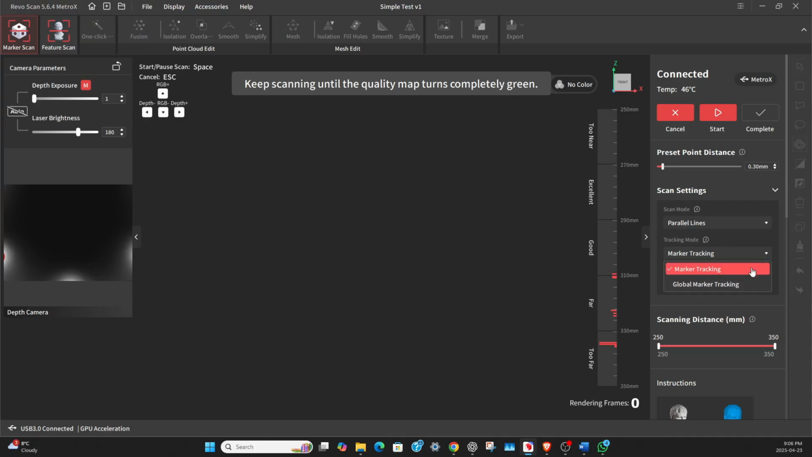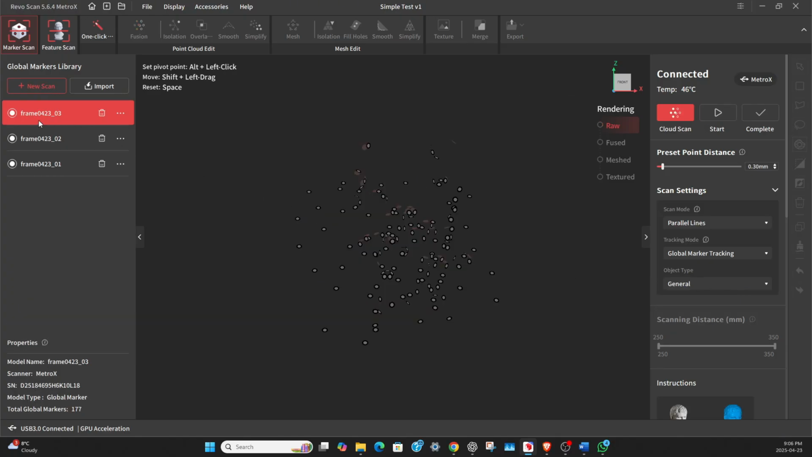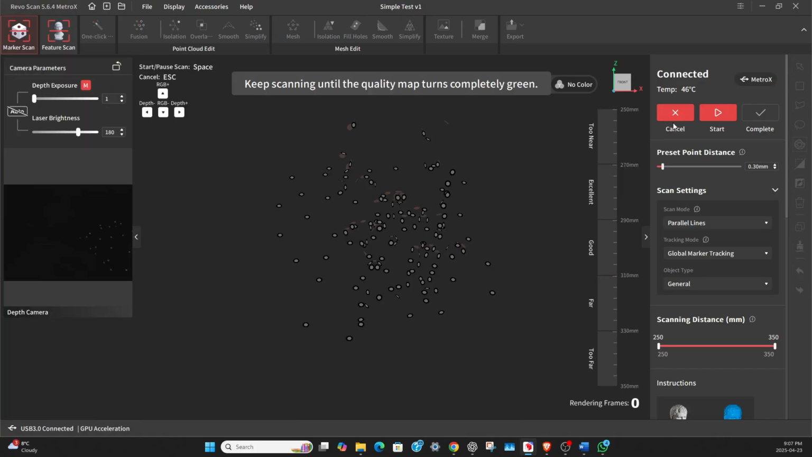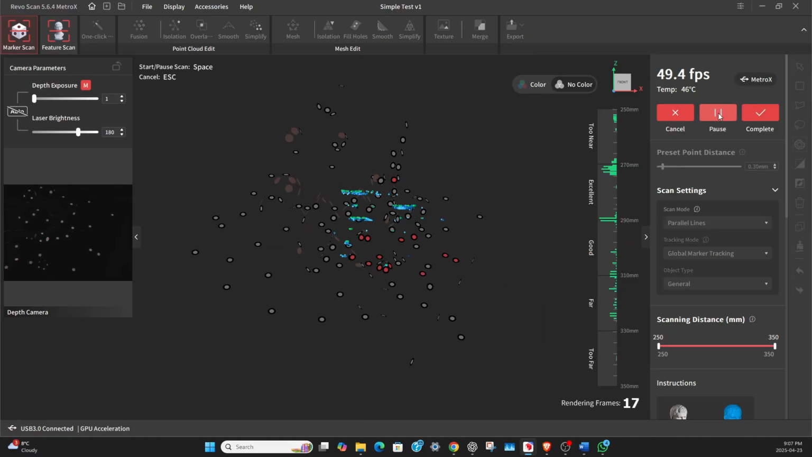So what I'll do is I will hit new scan. I'll change it back to global marker scan. I will keep our frame 042303 that we did earlier, and by keeping it, I just simply click on the cloud scan. And on this side, I did not have to spray the scanning spray on it, and I can simply just point the scanner at it and hit start.